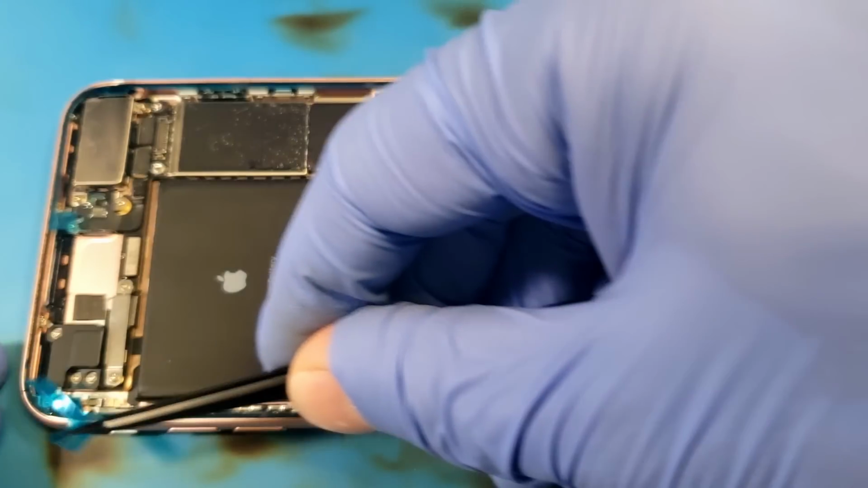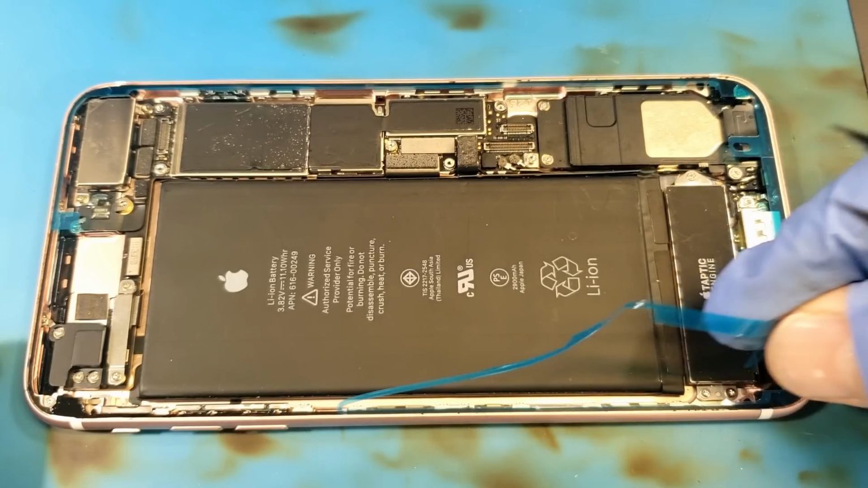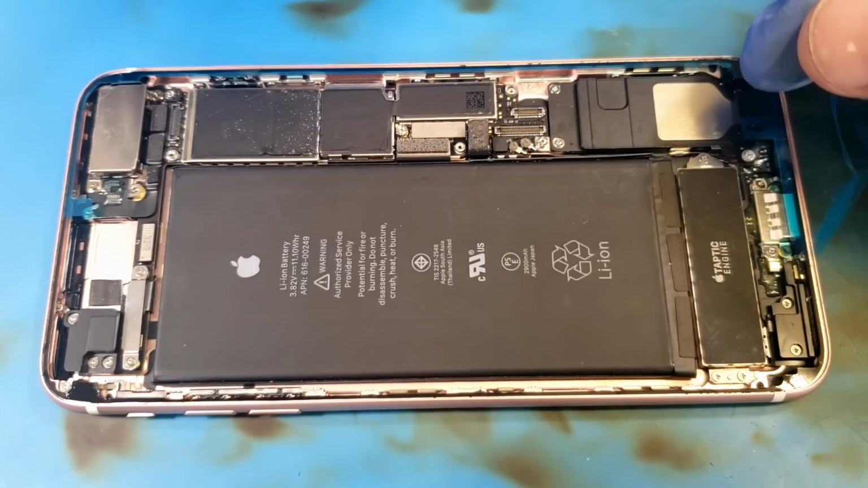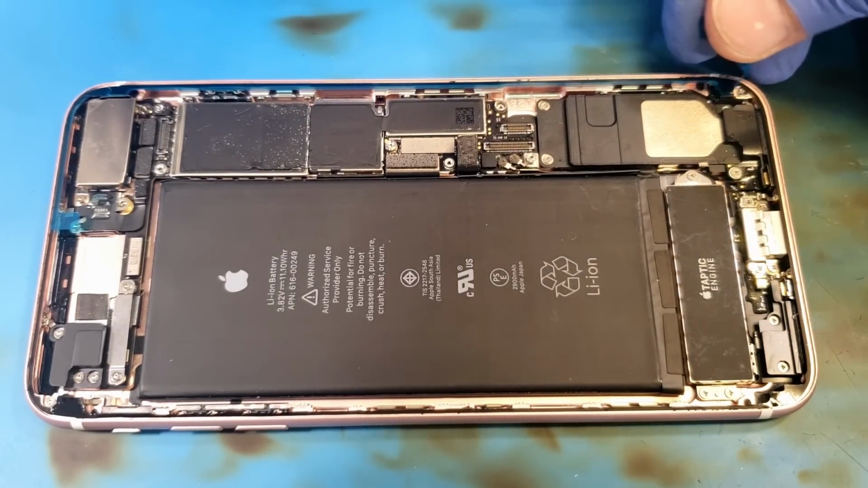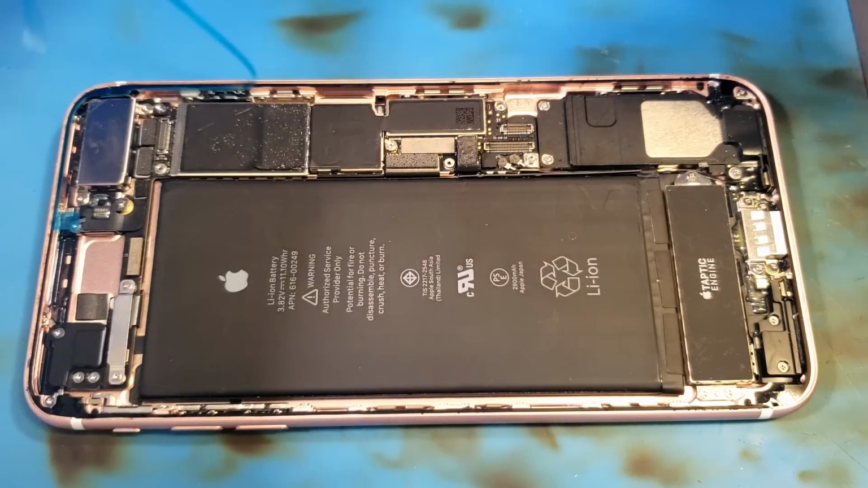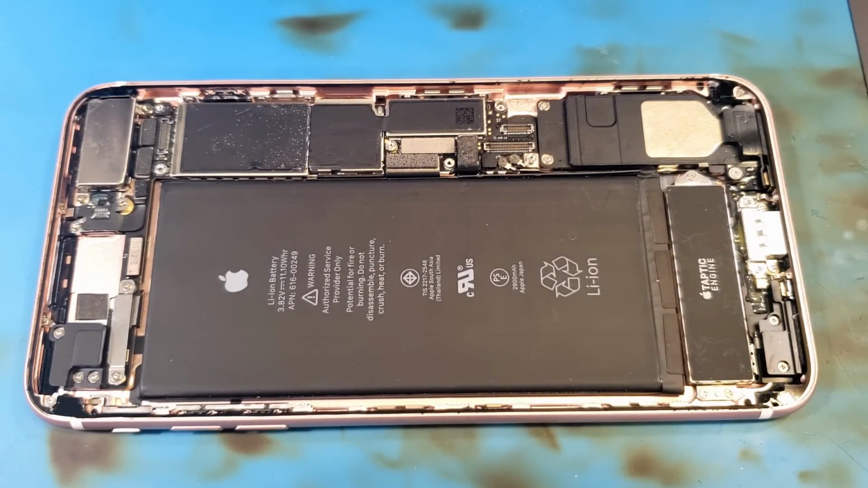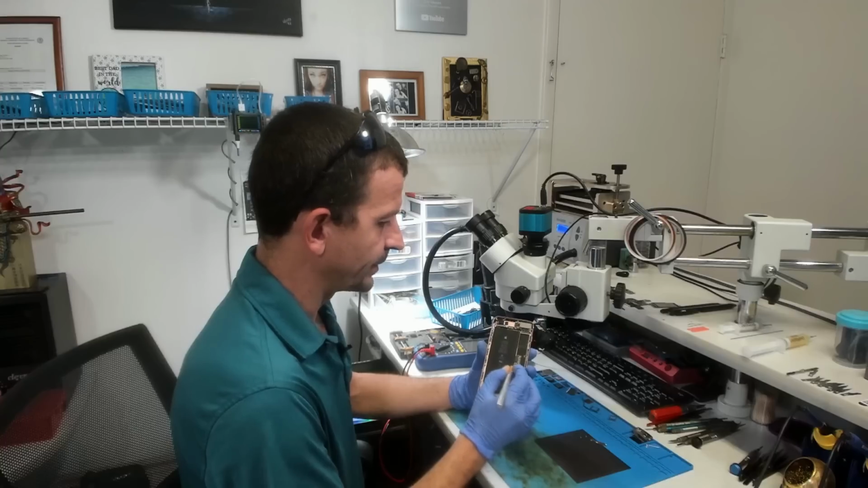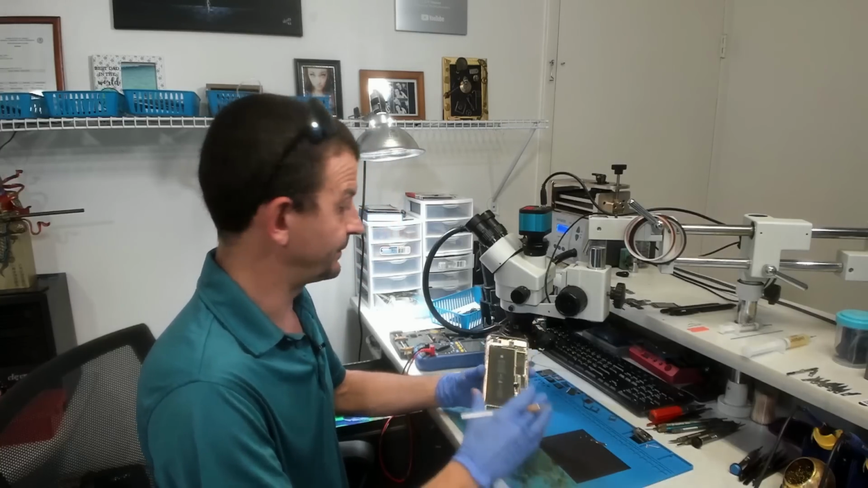And let's peel off the protective coating here. I think everybody that does this for a living has somewhat of a love-hate relationship with this stuff, because sometimes it peels off nicely and other times it don't. This is going to peel right off nicely. Now also with this model, it's really important to give the battery connector a little bit of a touch up because they're not designed very well.